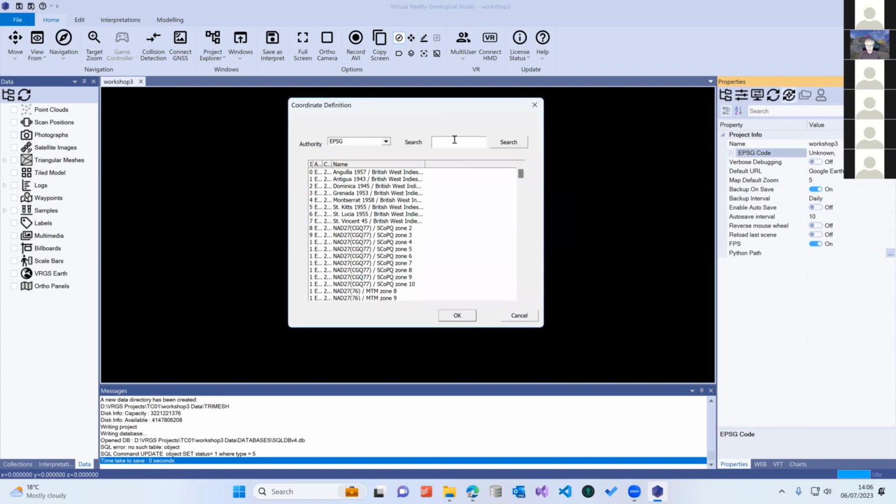Then we get our coordinate system definition dialog come up. If you know roughly what your coordinate system is, you can use the search. So for example, if I know I'm in a UTM zone, if I want to work with UTM, I can just start with UTM. And then I can see how the different zones are labeled. And I might want to then say, well, I know I'm in UTM zone 30. And then we see we've got north and south zone. So I could take that a little bit further: UTM zone 30 north. And I would probably want WGS 84, which is a fairly typical one.